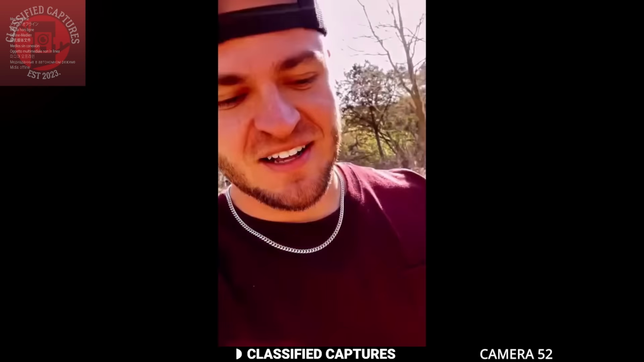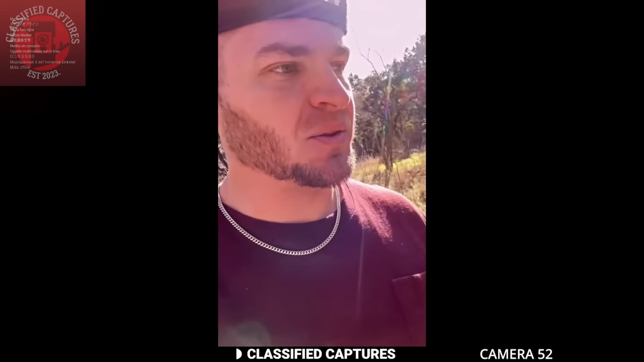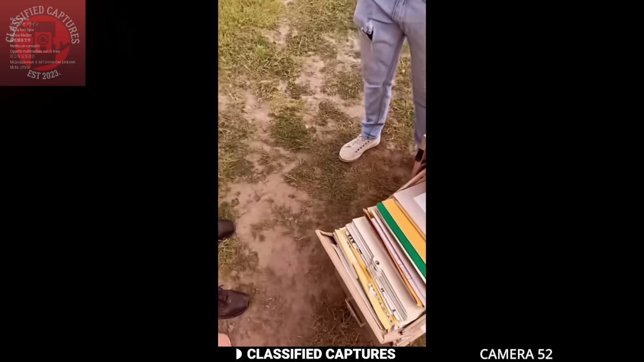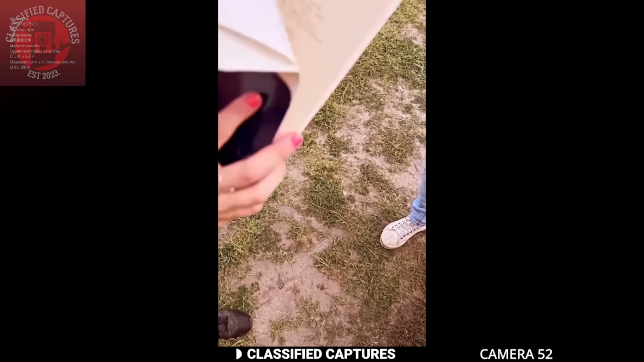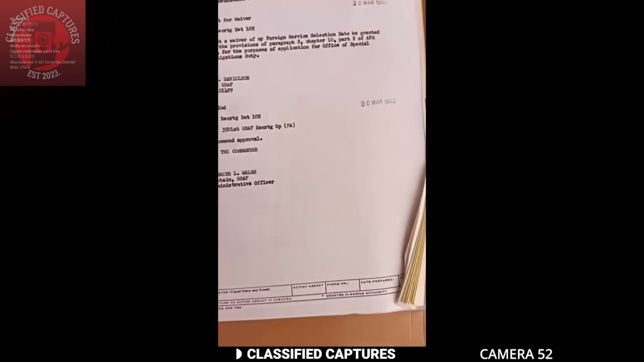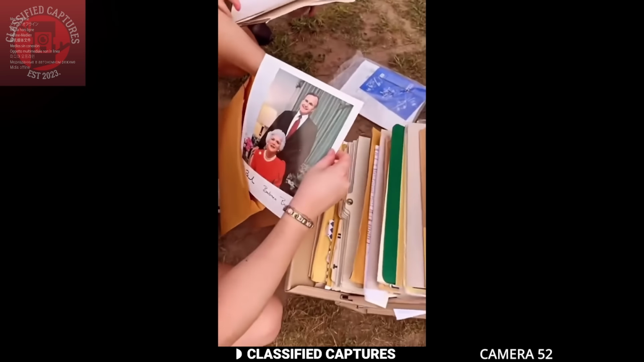Now we have a man from Texas who recently bought an abandoned property with plans to renovate it for an Airbnb service. When he arrived with 2 women to clean up the place, they made a shocking discovery. Inside the property, they found stacks of papers stored in old file cabinets, and on them was the stamp of the Secret Service. That alone suggests highly classified information.